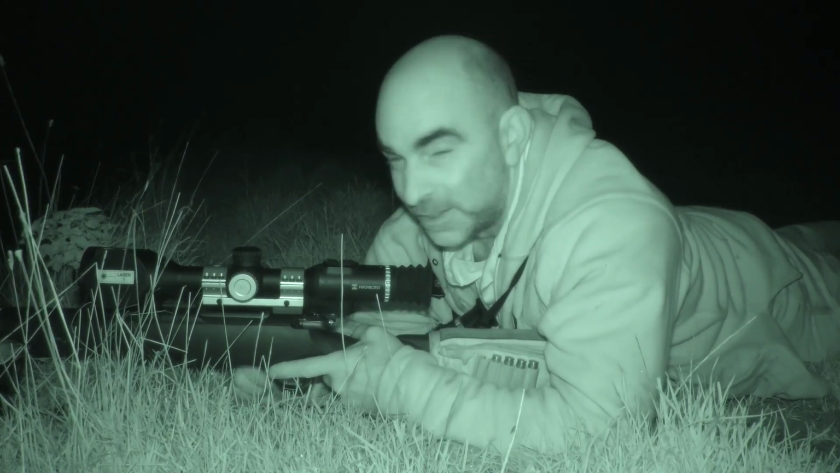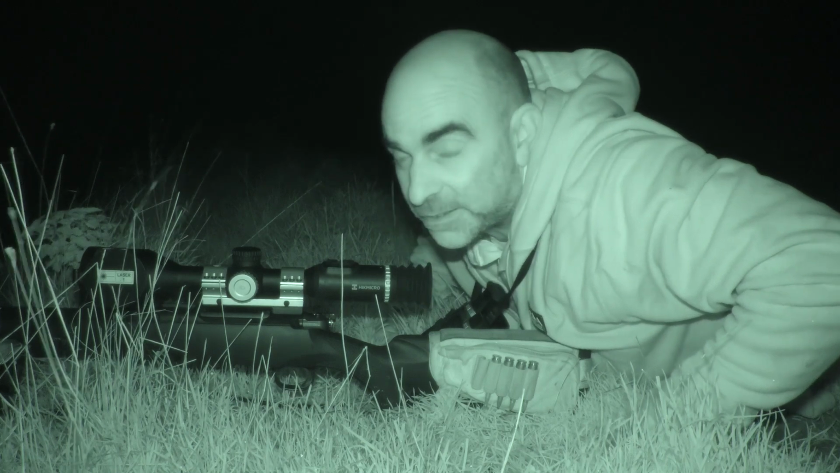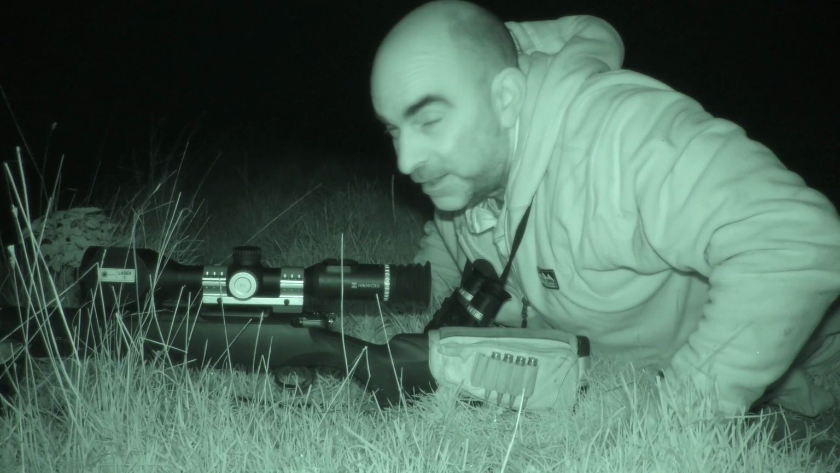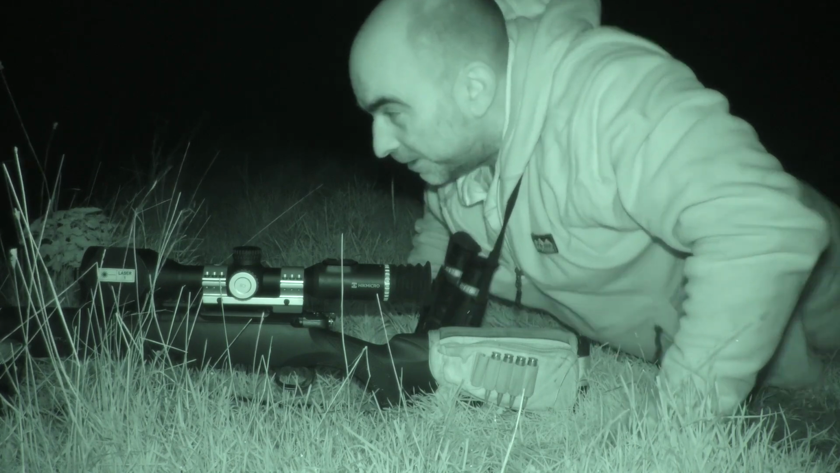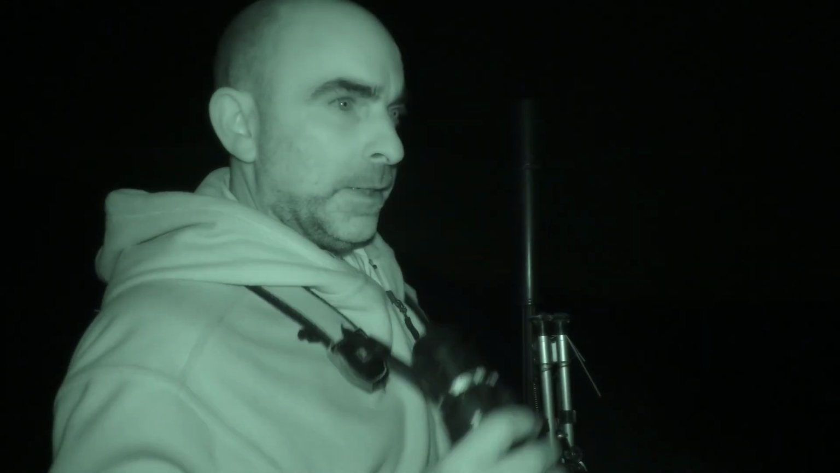Well, there we go. First fox for the evening down. That was about 110, 120 yards. I didn't even bother ranging out, just knocked it over. Straight down though, excellent. Right, well, that one's not going anywhere. So I'll pick that up a bit later, get back in the cabin and keep an eye out, see if any more come along.